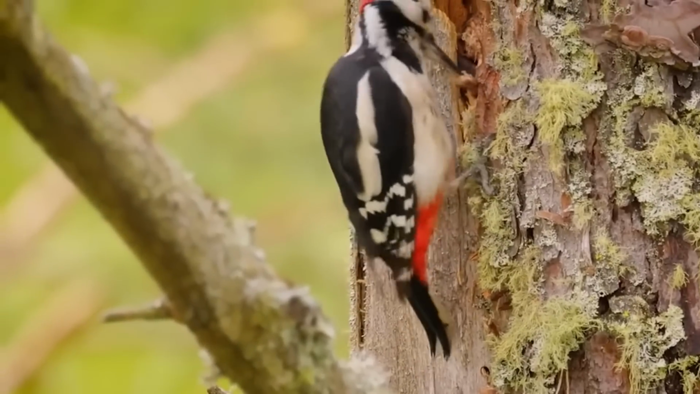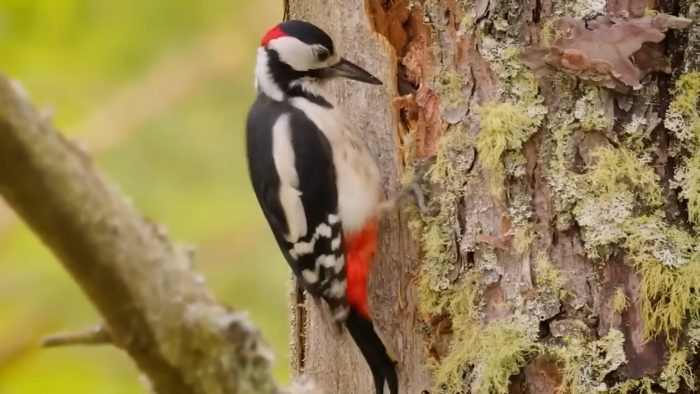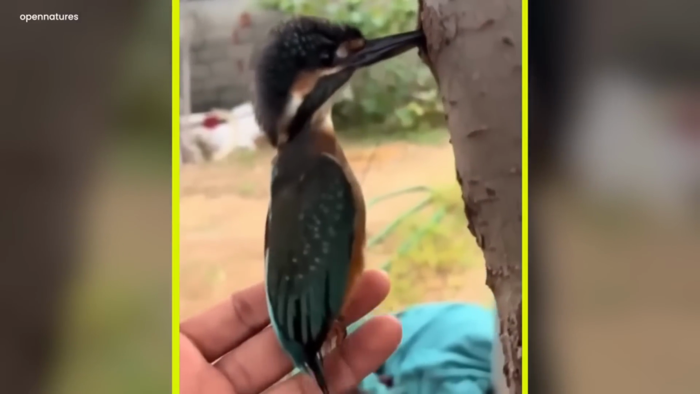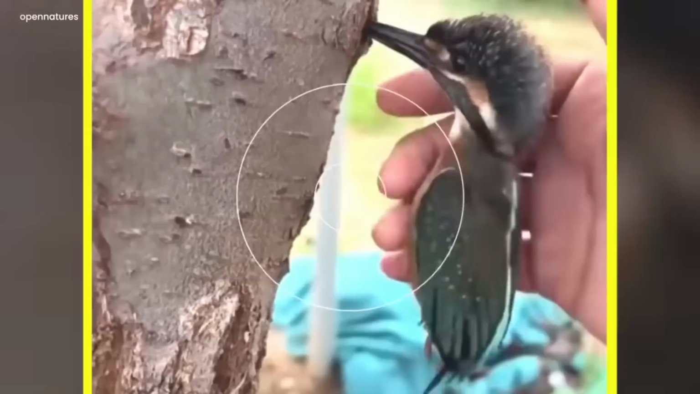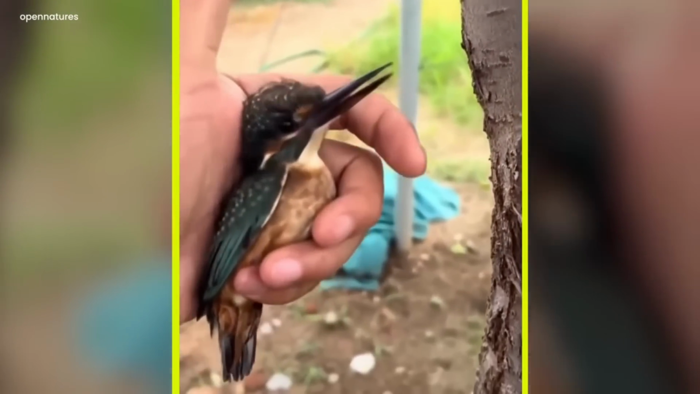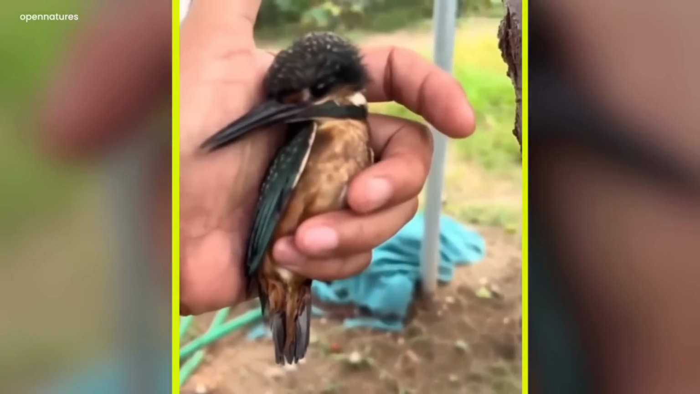Woodpeckers are famous for drilling holes inside the bark of the tree with their incredible poking ability with their beak. But this poor soul might be going through a tough day. However, in no time, the bird was saved by a man, and then it flew away to poke some other trees.